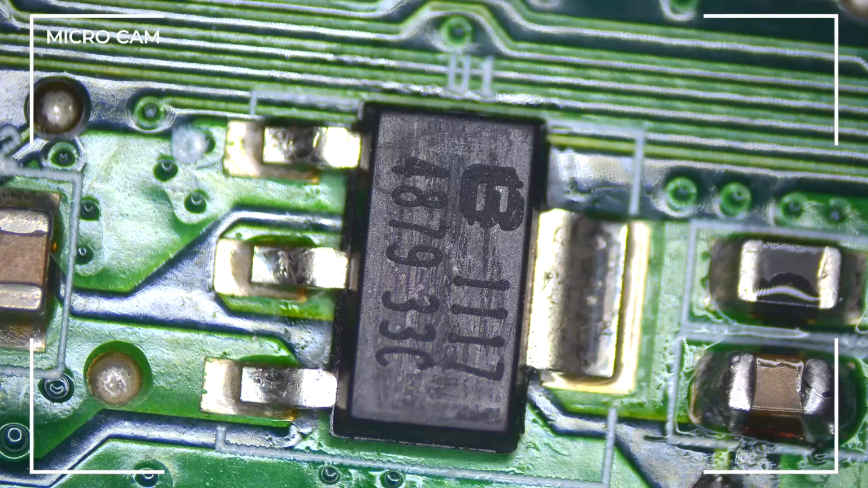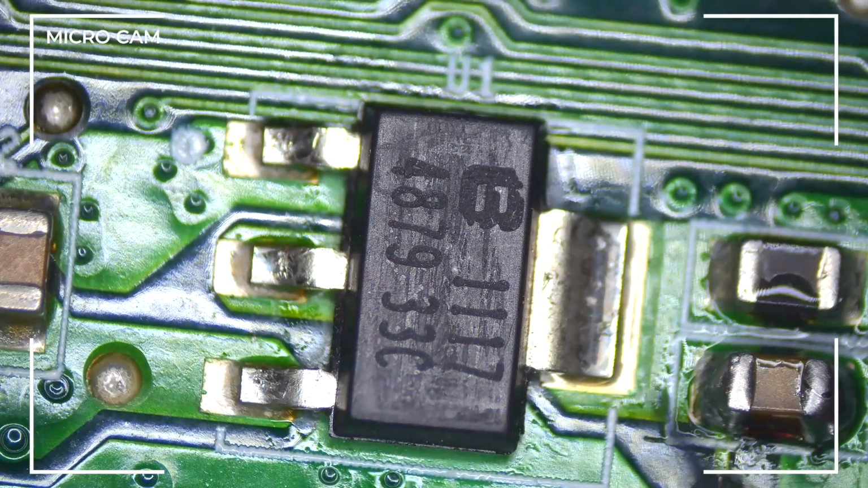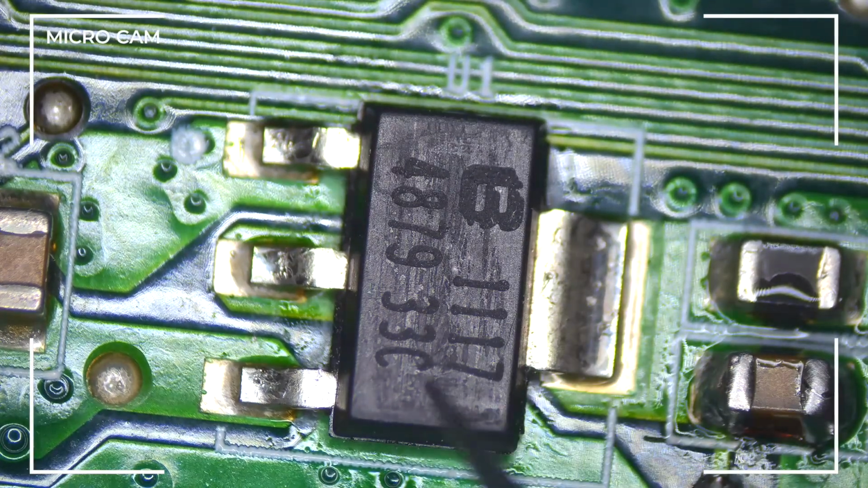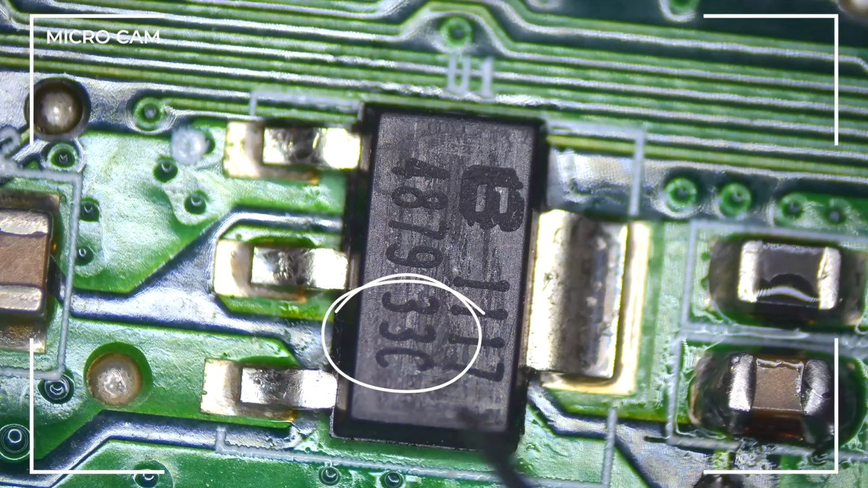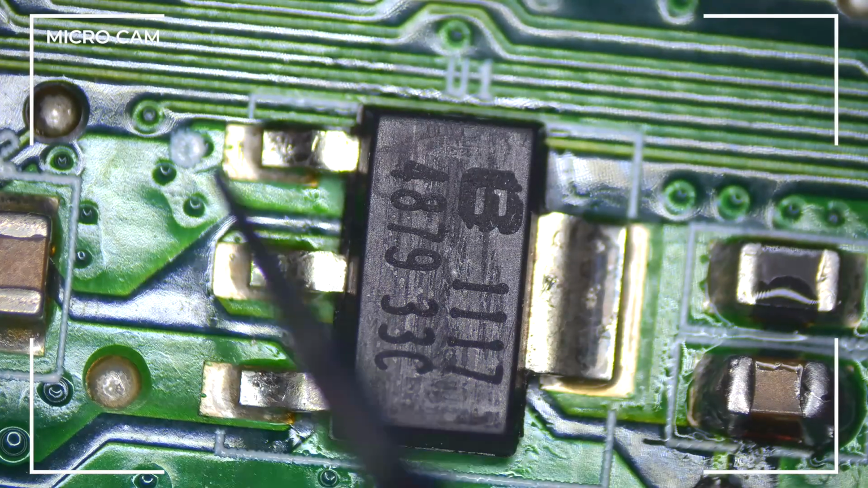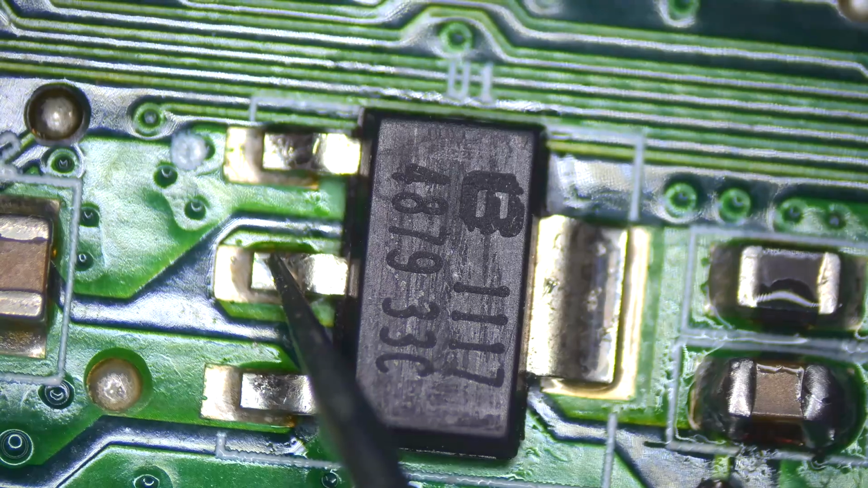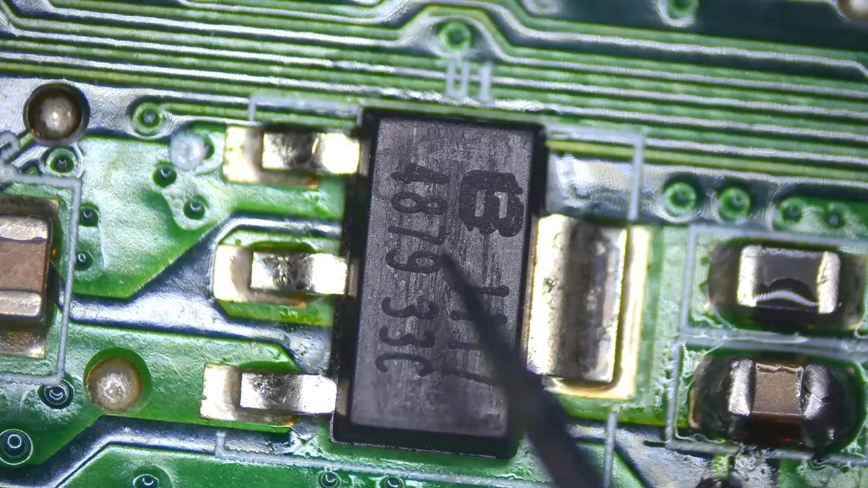We should see here, I don't know, a voltage around 5 volts, for example, powering this. And this must be a 3.3 volt regulator. We can see this with the 33C. This means a 3.3 volt regulator. But there is nothing. There is nothing at the output. There's nothing. And there are just 1 volt. So it doesn't make any sense. So there's definitely something wrong with it, isn't it?